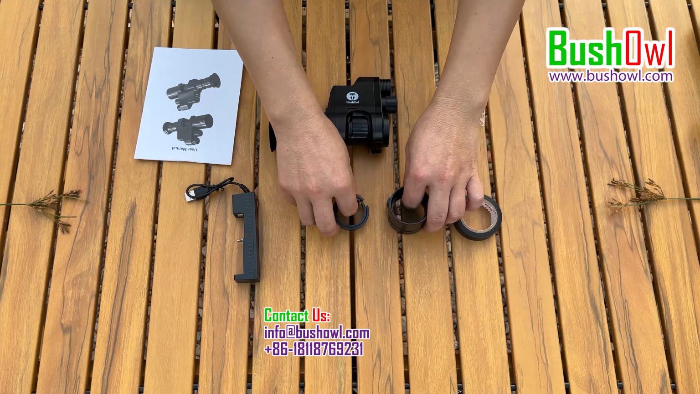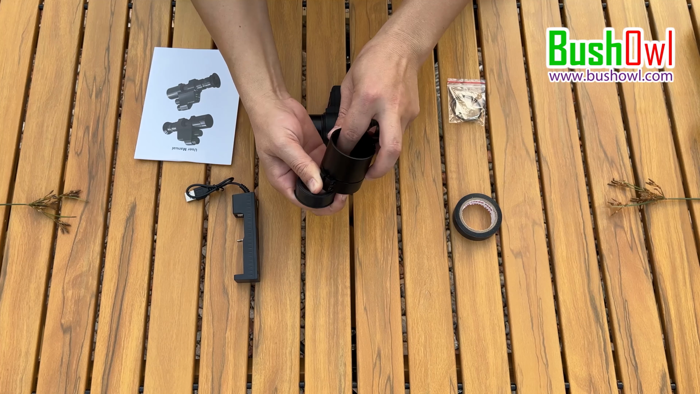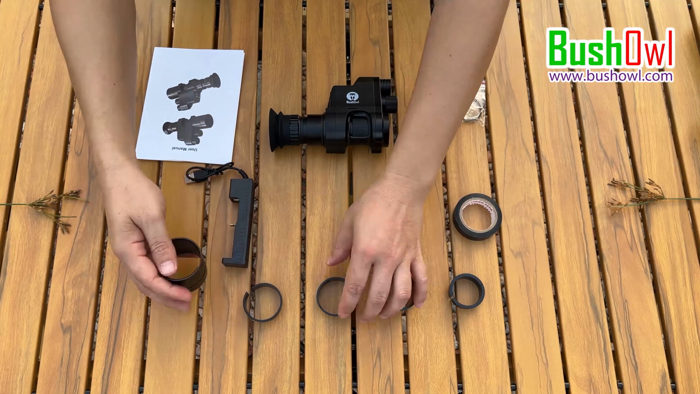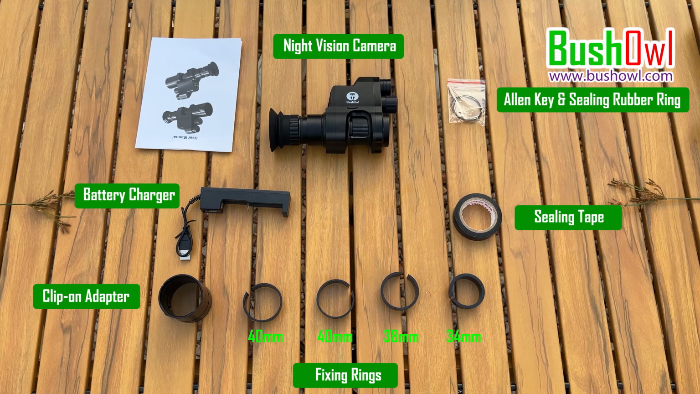of the night vision camera, a fast clip-on night vision camera connector with 4 inner rings, a sealing tape, a battery charger and an Allen key and 2 sealing rubber rings in one poly bag. The 18650 battery is packed in the battery compartment of the night vision device and the microSD card is inserted in the TF card slot.